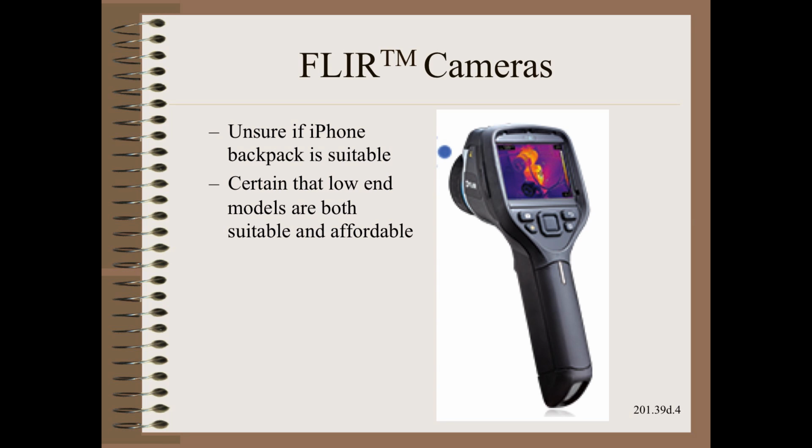Instead, you should be using an instrument-grade camera such as made by FLIR or other company. At the time of this production, FLIR had a cheap model that's strapped onto the back of an iPhone 5. I have studied this just enough to conclude that you should probably go one step up and get something a little more professional, such as the model shown here that is both suitable and affordable.